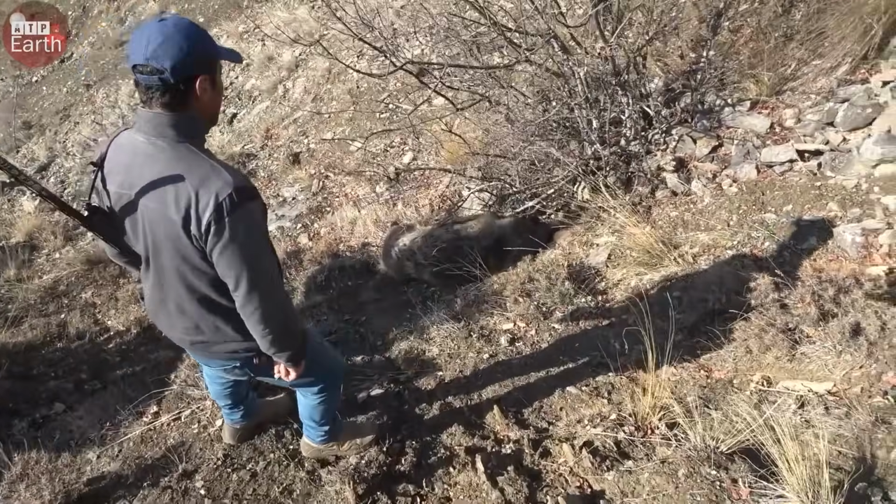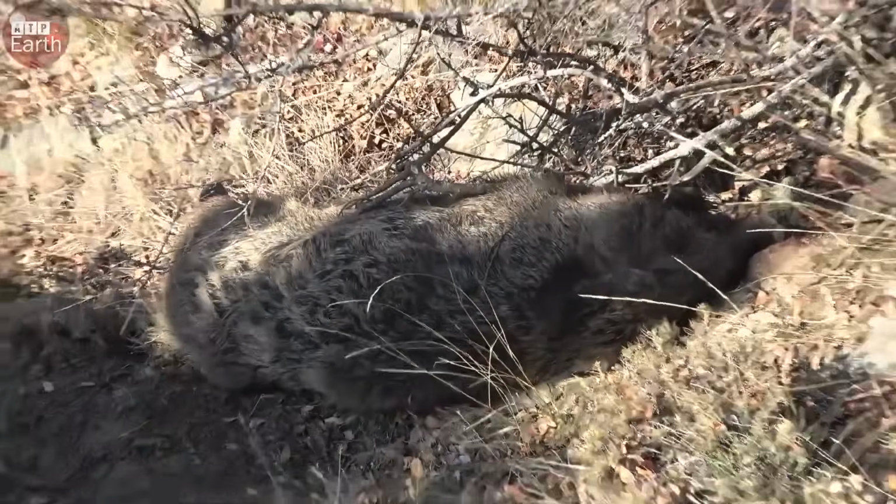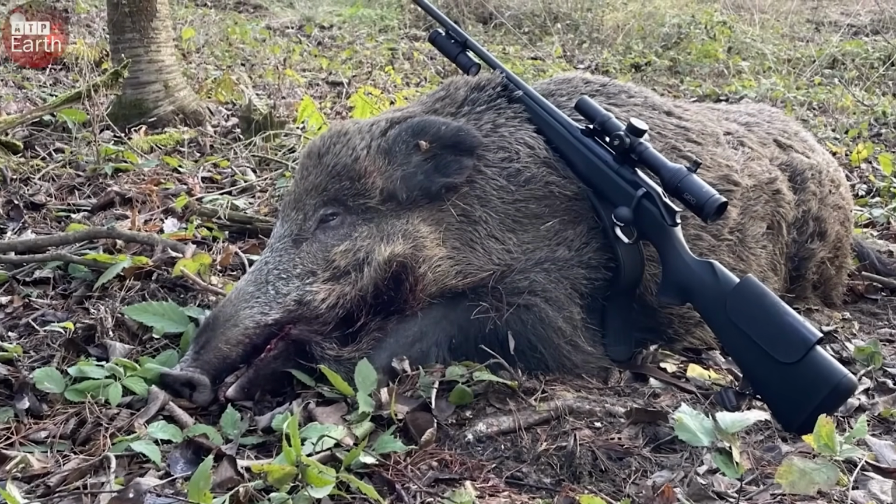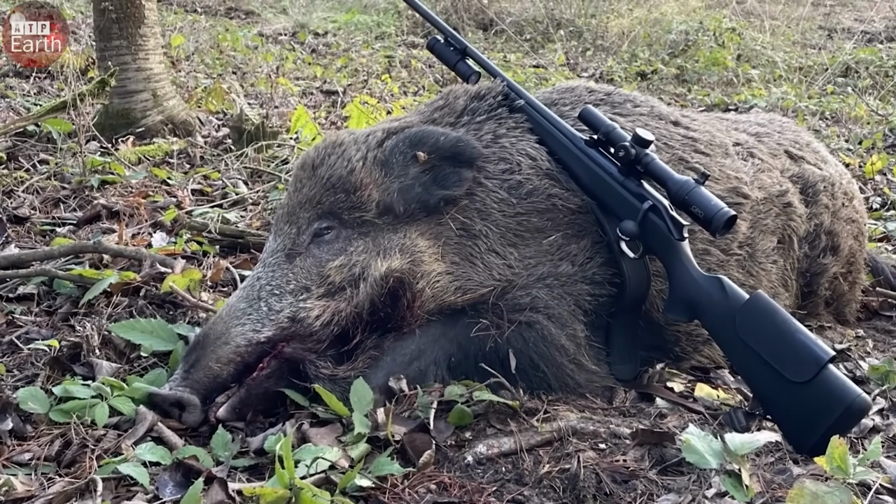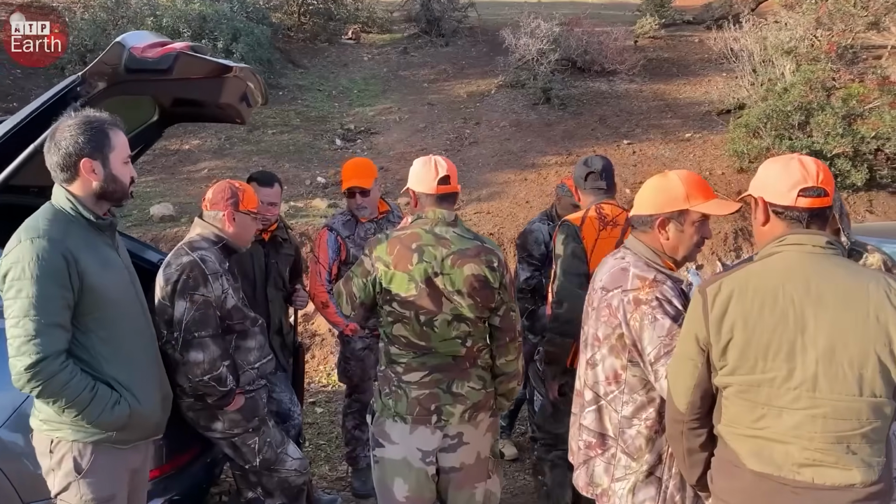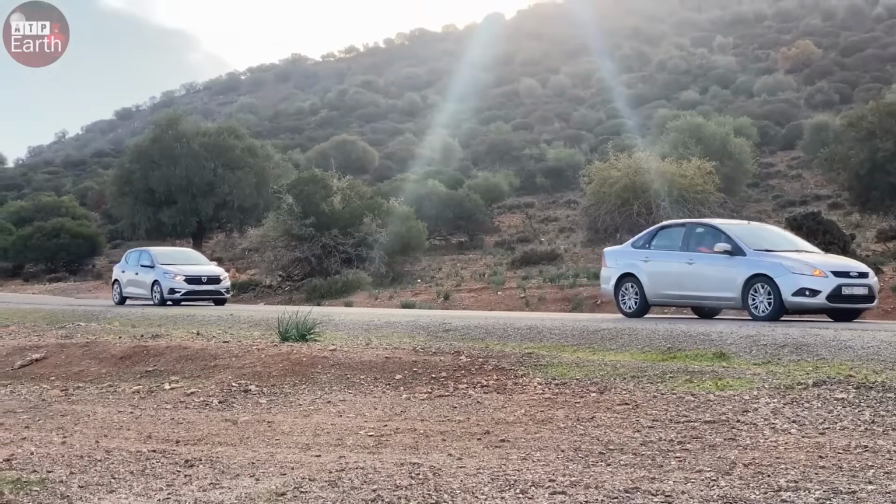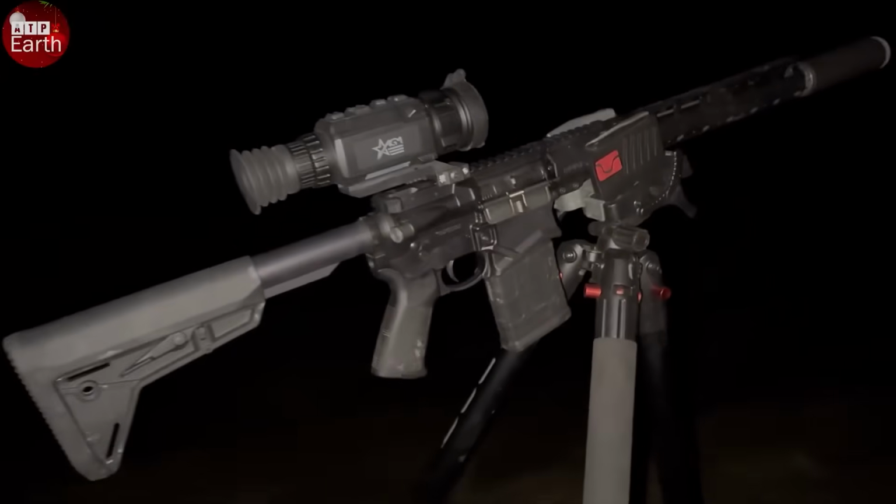However, the sunset was fading, signaling that time was running out. We knew we had to return before the forest was completely covered in darkness. After collecting the spoils, the group decided to return, not to end it, but to prepare for a new challenge, night hunting.